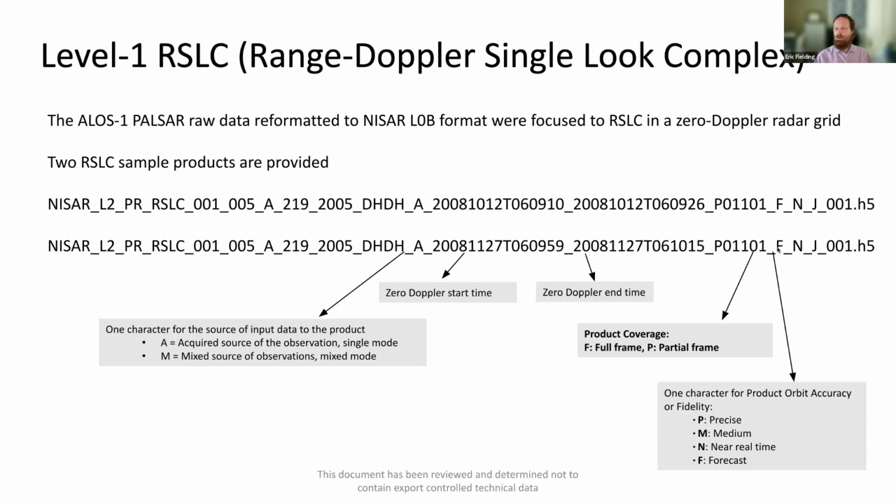Oh yeah, and there's an extra character here. The orbit accuracy character has been moved to a separate character here. And the P in this particular file name is for partial frame. Because this ALOS data is only a small part of the NISAR frame, it's considered a partial frame.